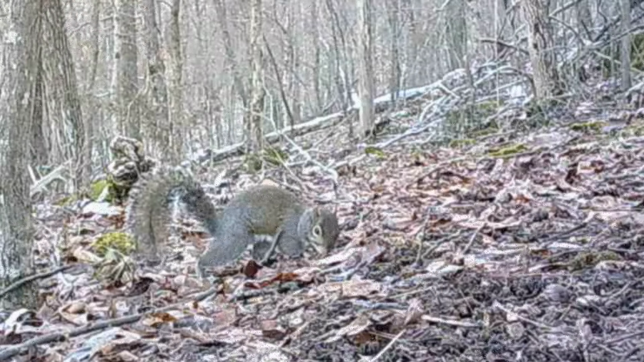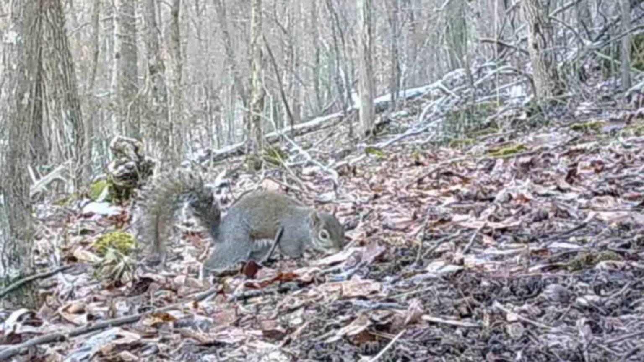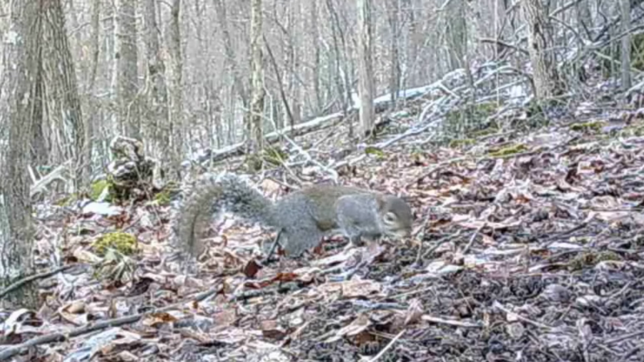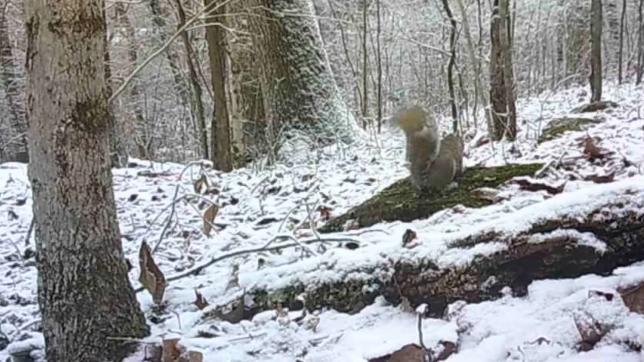But it's time for the little squirrels. They really don't like the snow, but they try. They try to stay off the ground as much as they can.